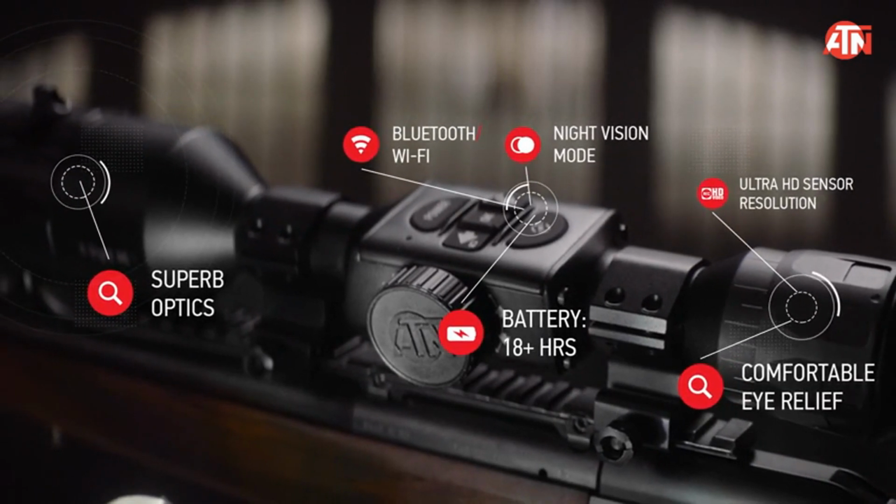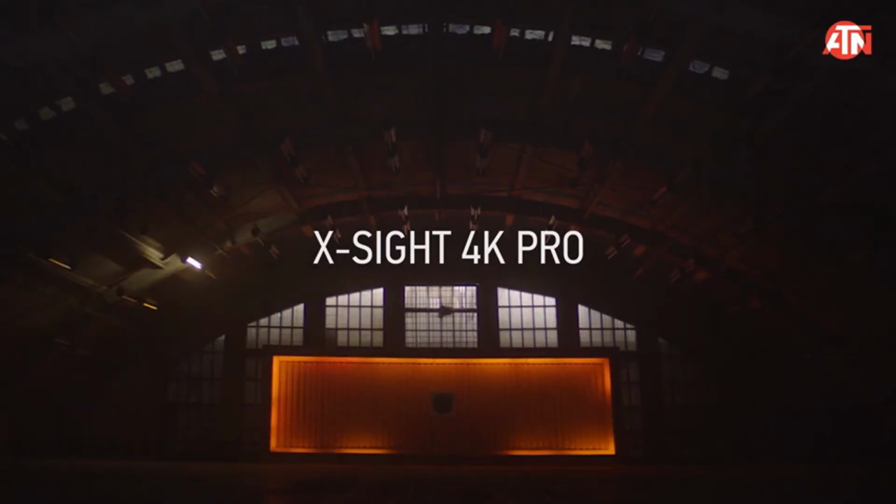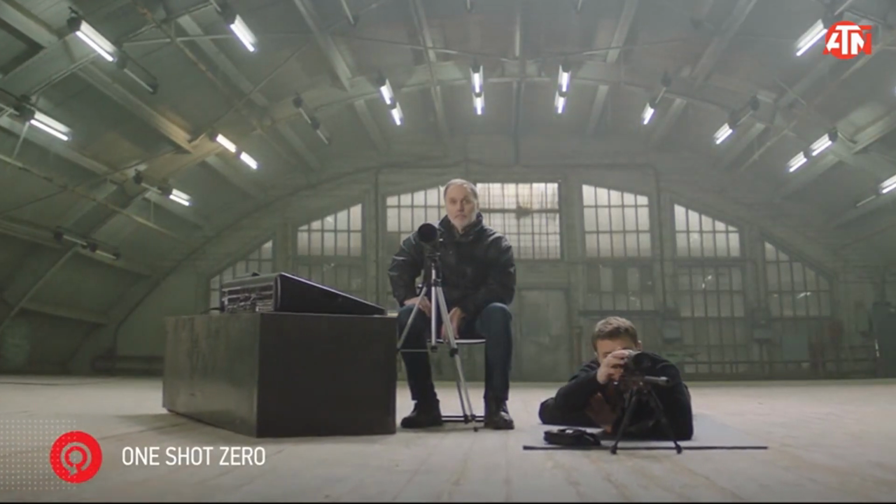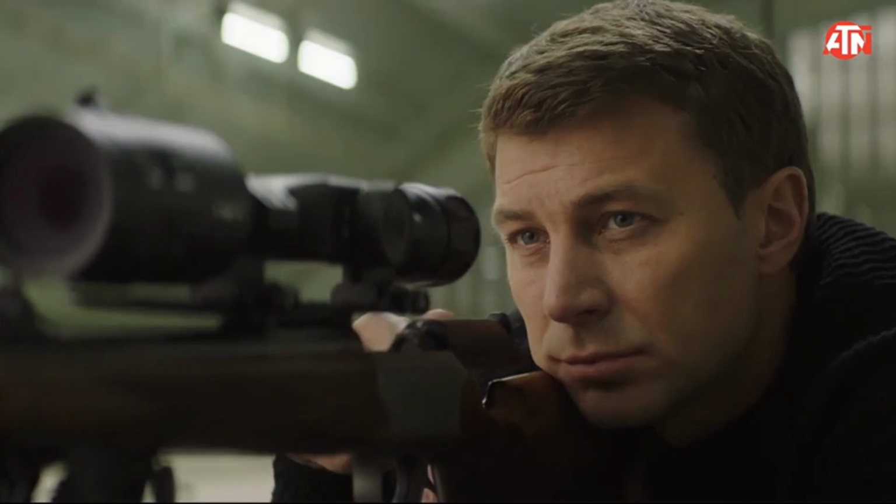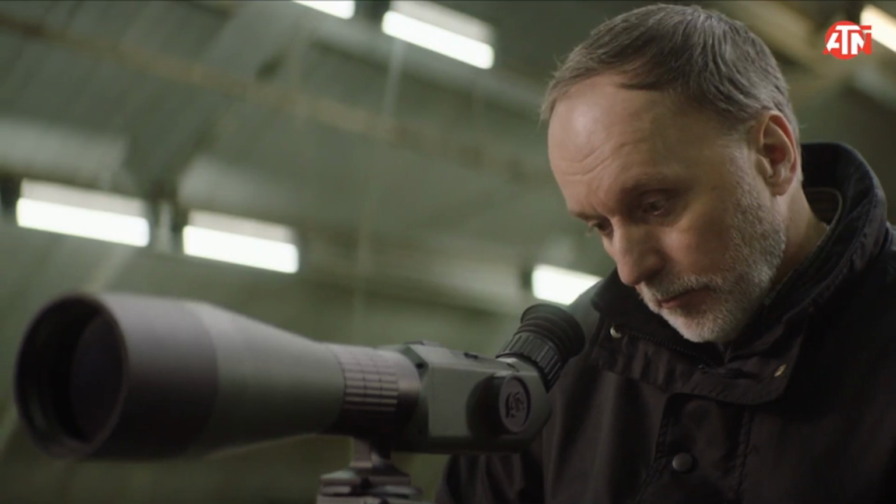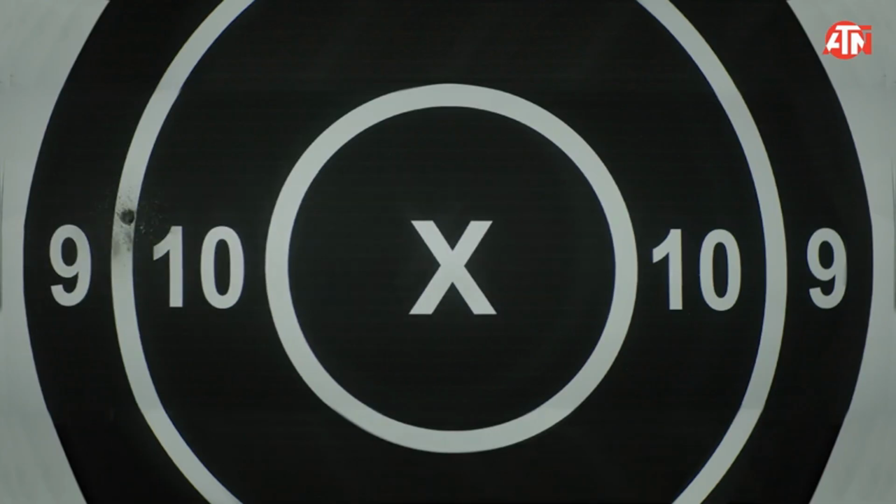Wide availability and affordability. Compared to thermal optics, night vision scopes tend to be more affordable. You can find a good entry-level scope without breaking the bank. Plus, they've been around for decades, so there's a ton of variety out there.